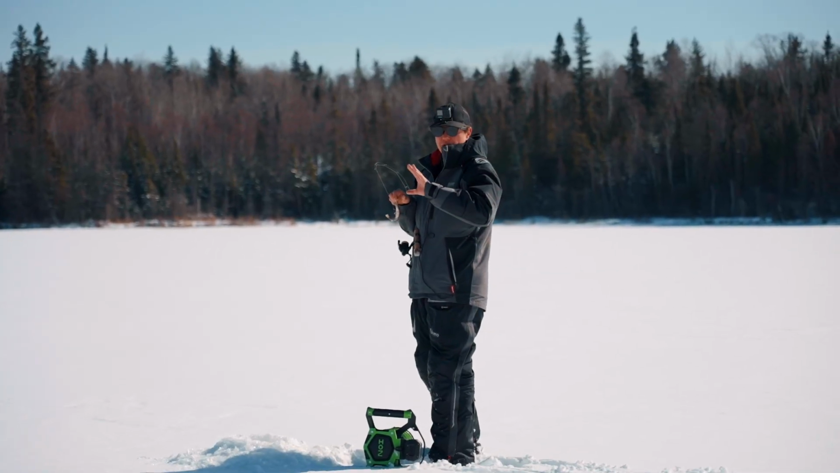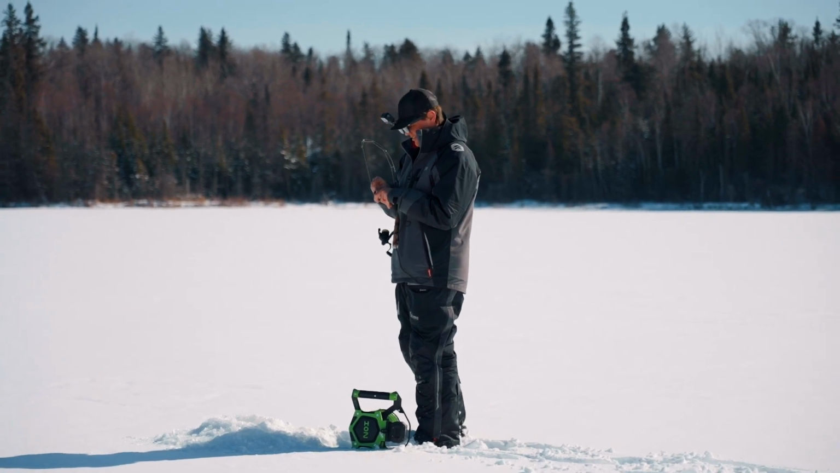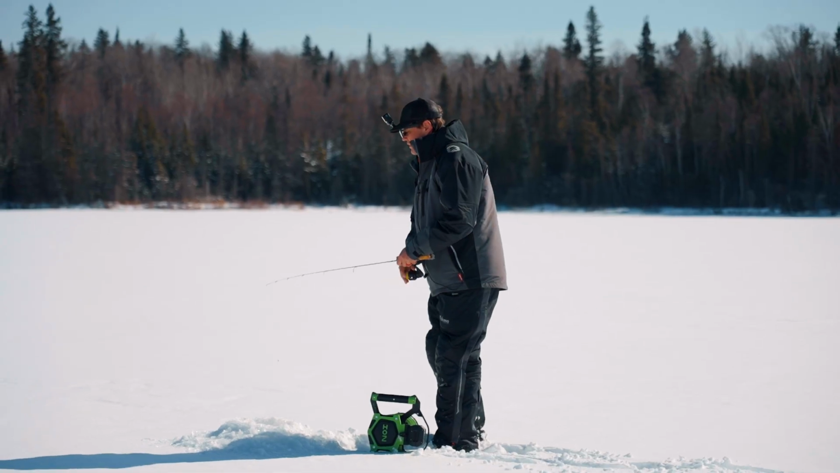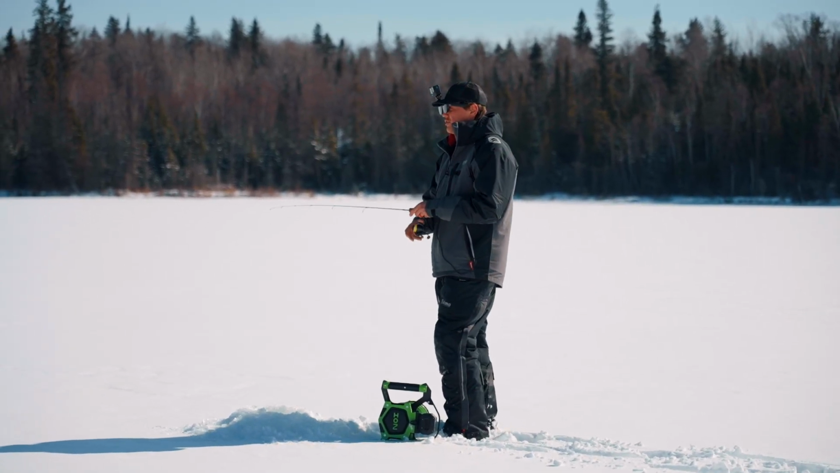That scenario right there is where I think VR can shine. Instead of moving your live scope around, especially when you're fishing by yourself, being able to still have a graph even though you're not moving your live scope around.